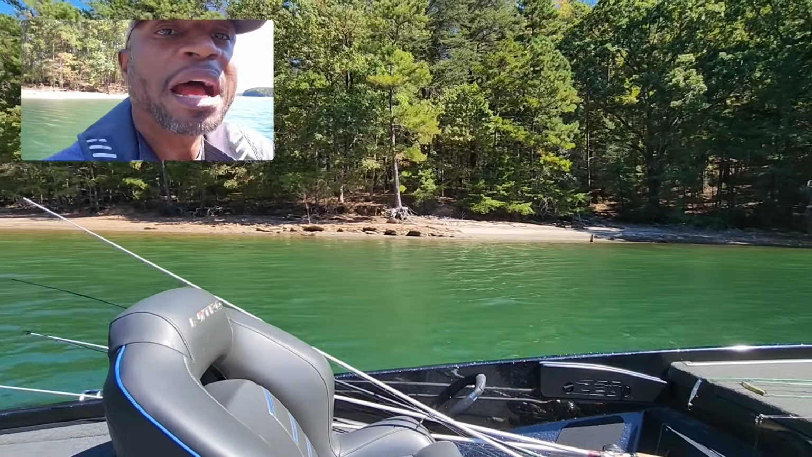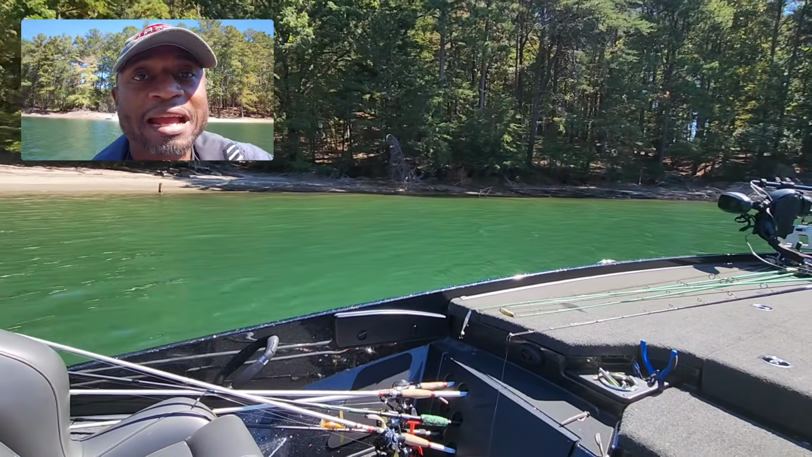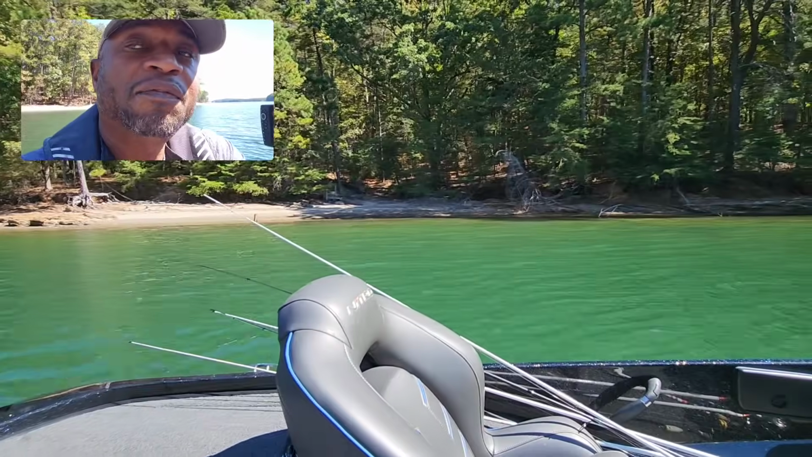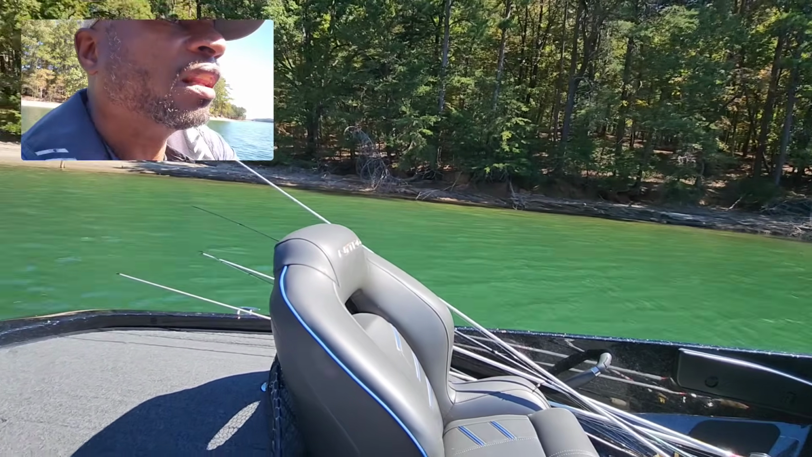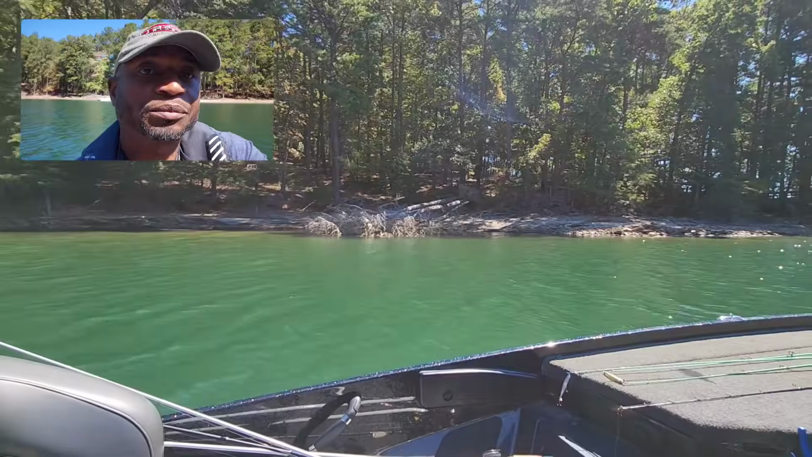See, there you go. There's some isolated rocks right over there. So what I would do is mark those, and I would use the icon for rocks whenever I mark that. Then I see that overhanging trees. You kind of see a little feeder creek, not a feeder creek, but where some water runoff comes down in there. And a lot of times those are an indication of ditches also. Take a look at that, guys. There are some laydowns right there.